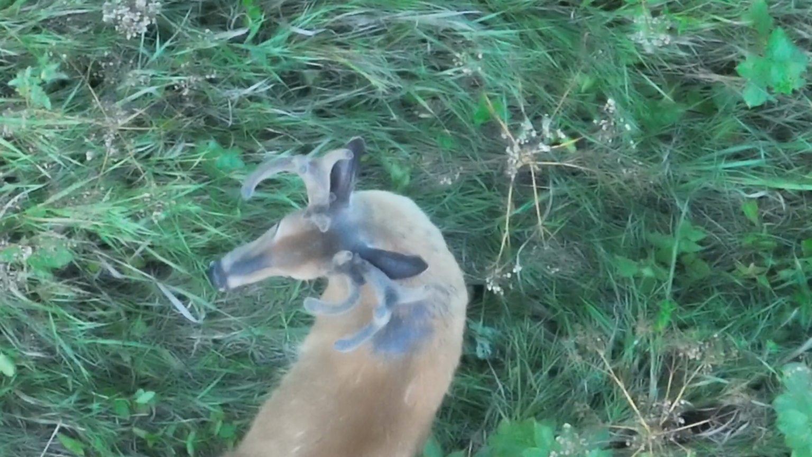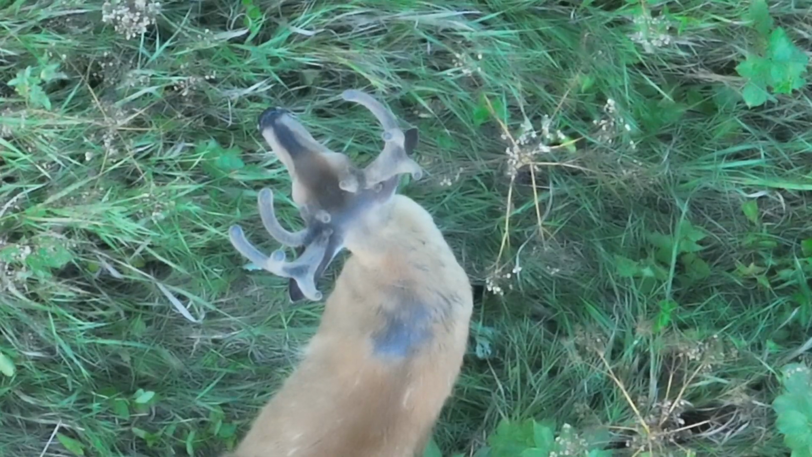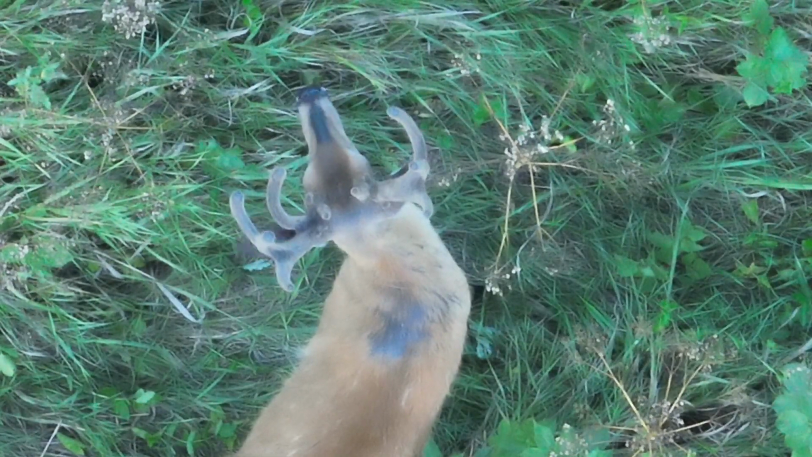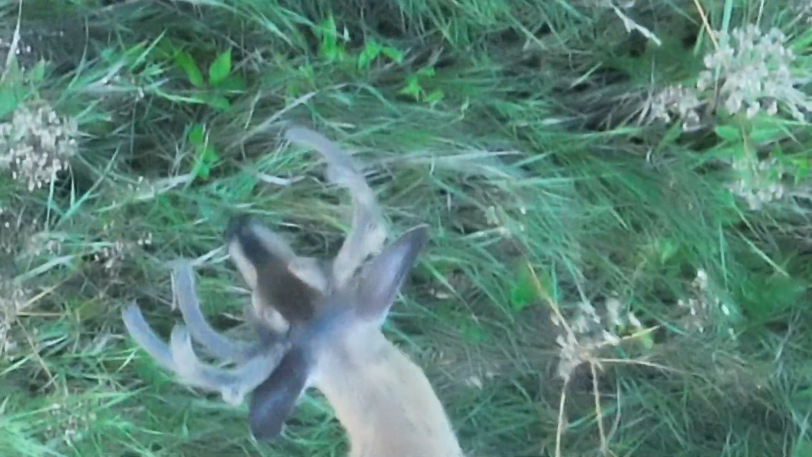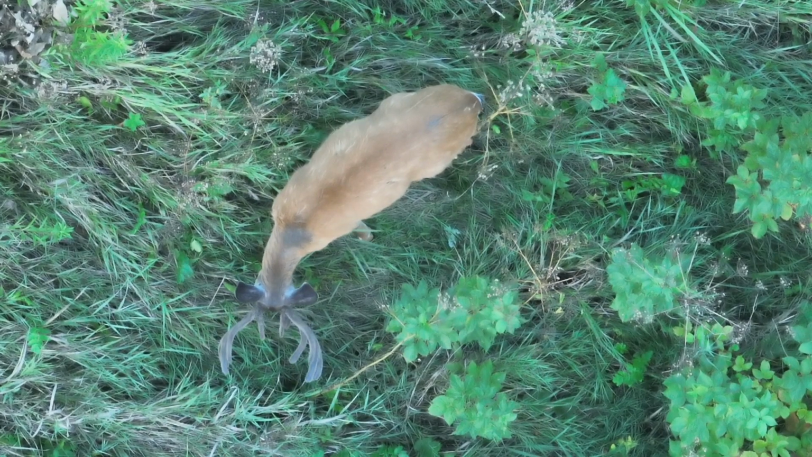But this is going to be a nice deer here. A lot of split, a lot of character here. And not super drop tines or kickers, but there's certainly some stuff going on here, which is pretty neat. And there's that stuff on the back. You can see as he bends down his head what happens to that rack. He's doing a little itching, or I'm sorry, scratching, and so that's a pretty cool deer.